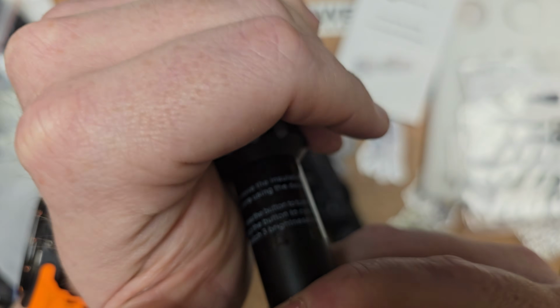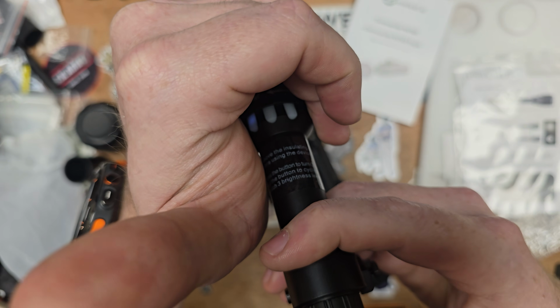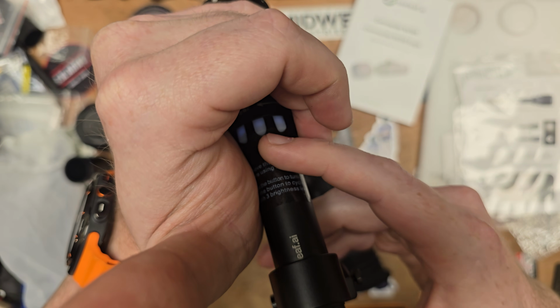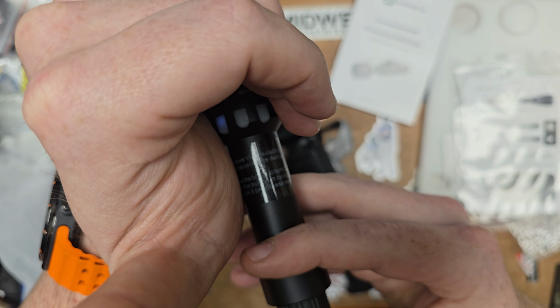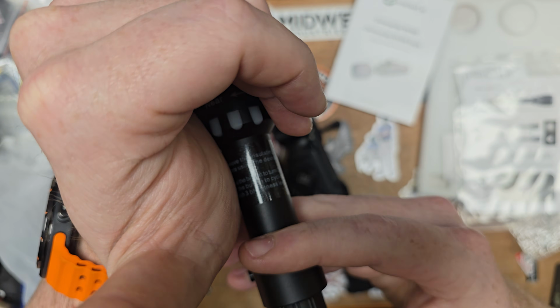But what you can see here, say I can get it to work, I couldn't notice a difference. But what you'll see here is that's lit there. If you just do a press, it actually lights up these bars here. So if you want to do a quick check by doing the short press, you can tell the brightness with that meter there on the top.